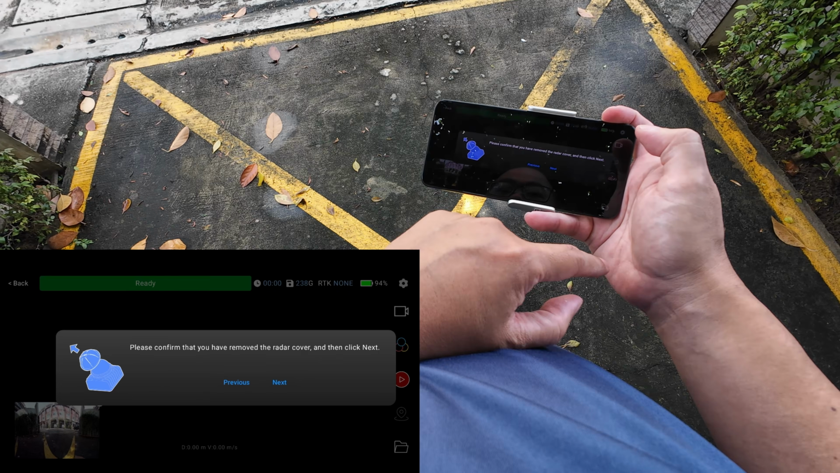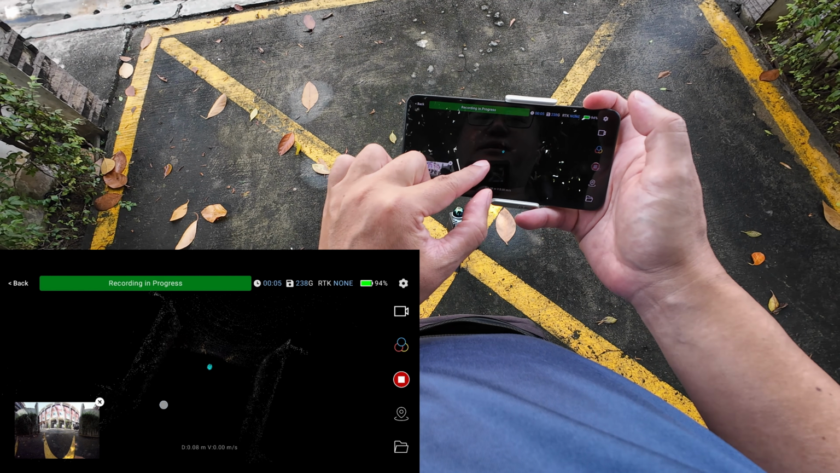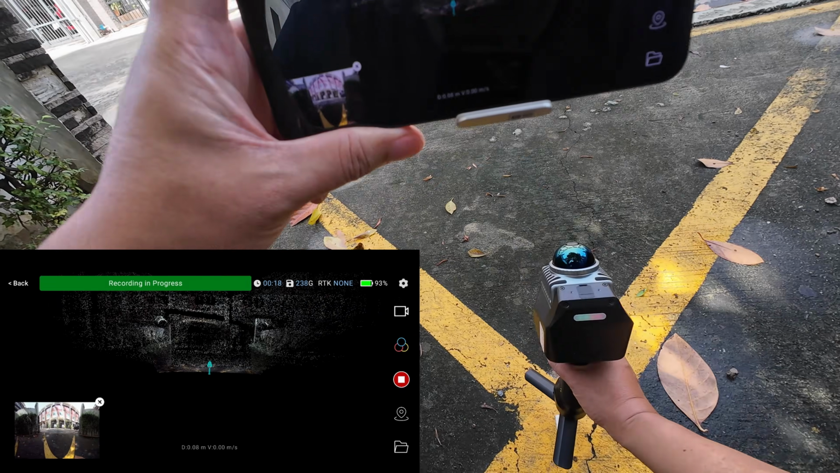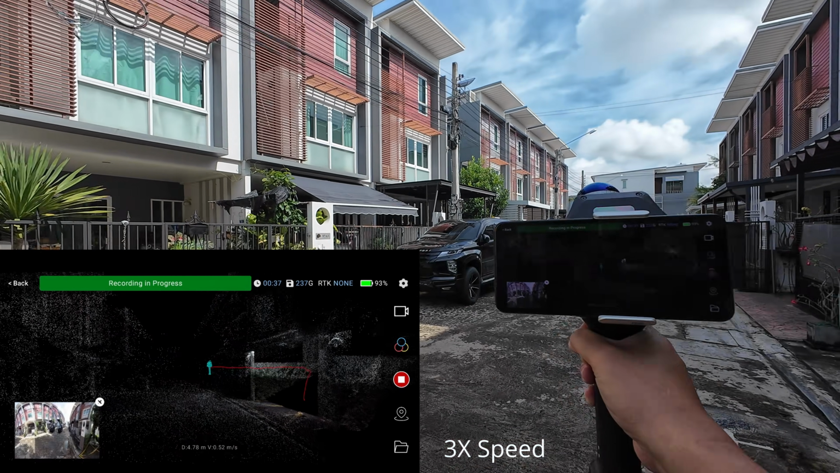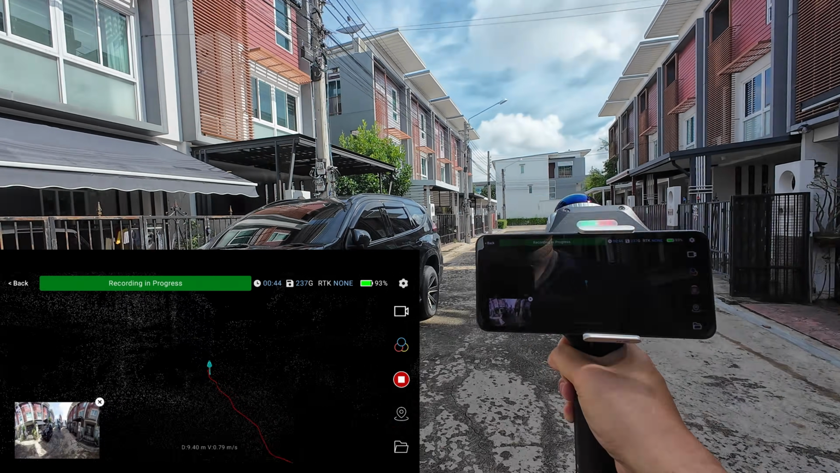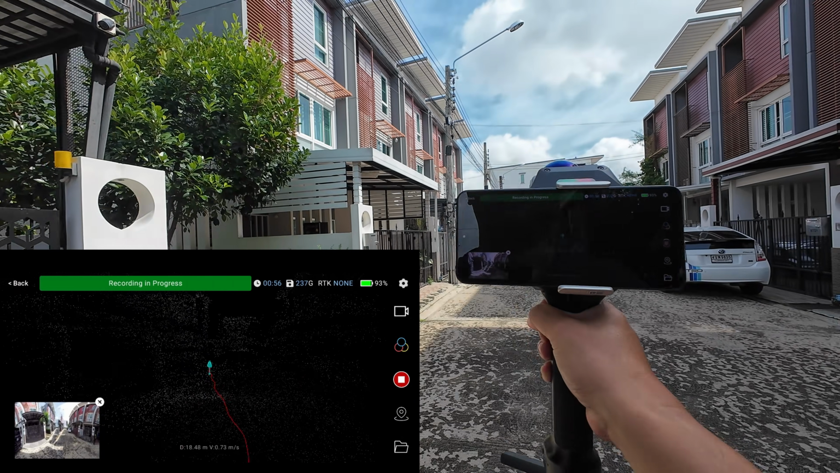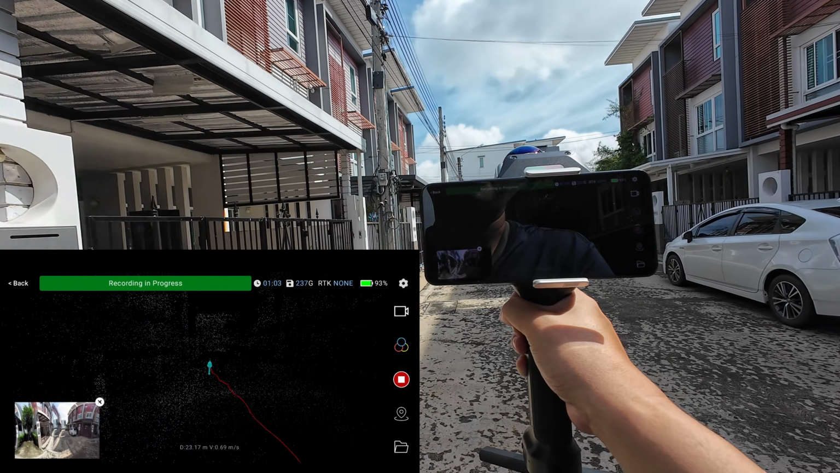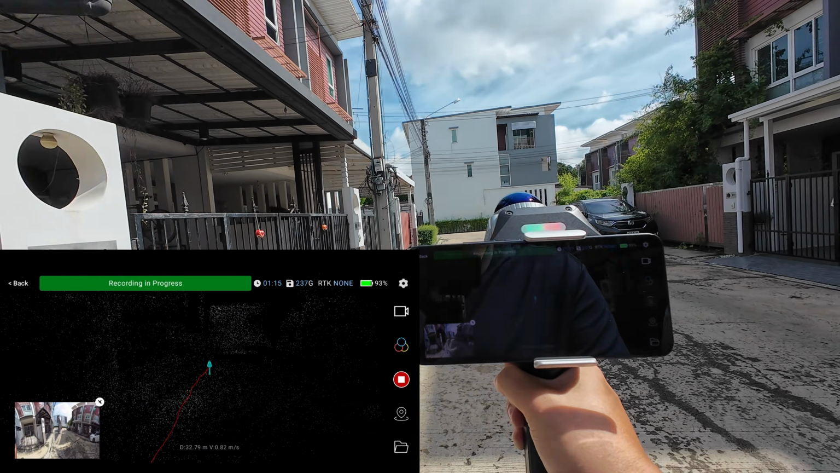Okay, next I'm going to measure a long distance, about 30 meters. So each block of this housing project is 5 meters wide, and they're built with precast concrete. So each block has only a few millimeters of accuracy error.